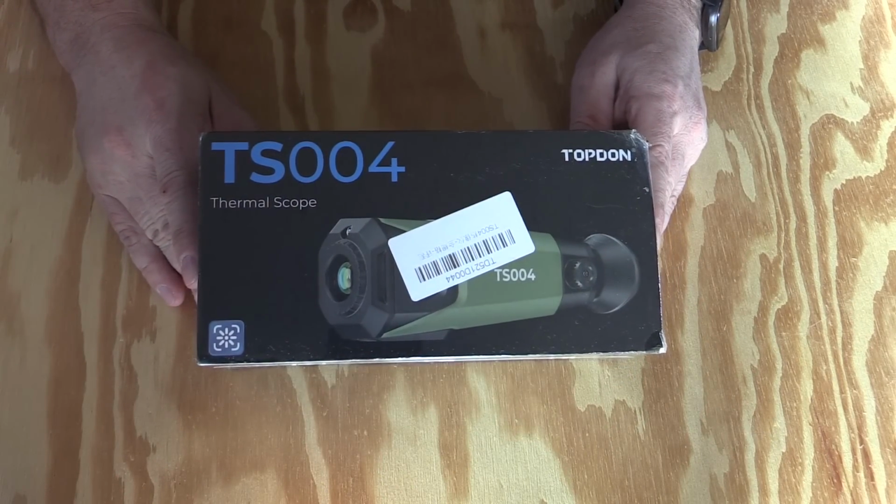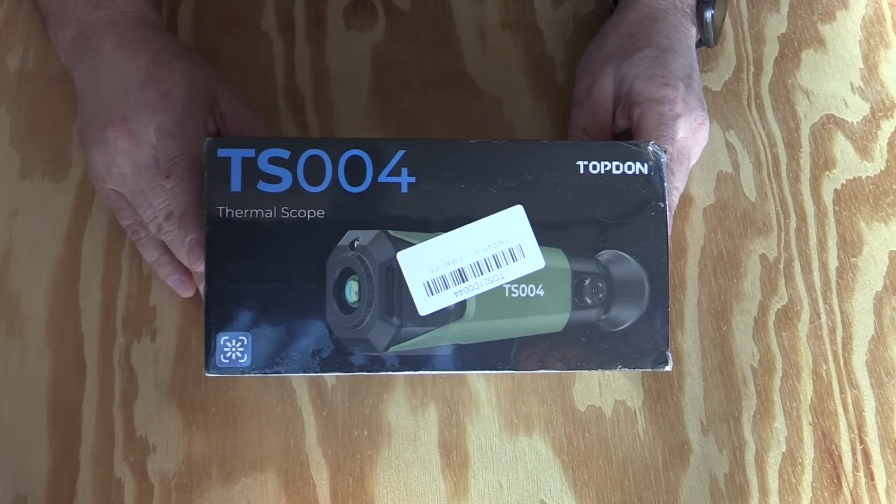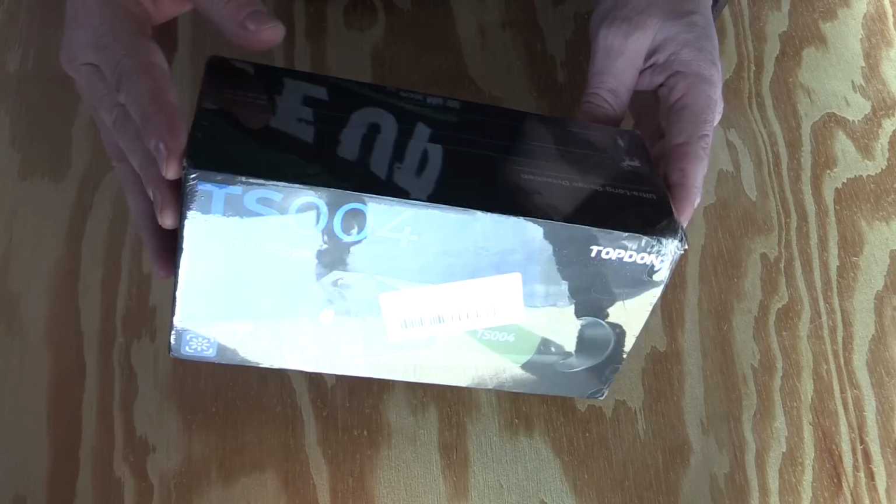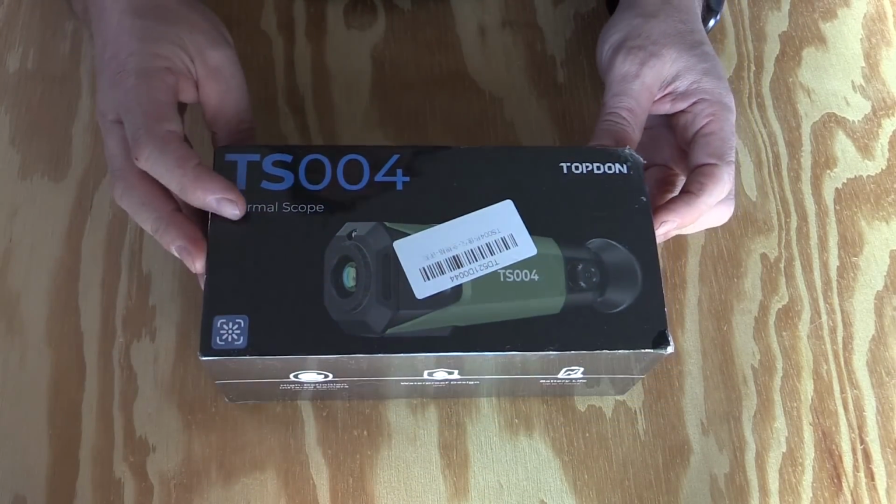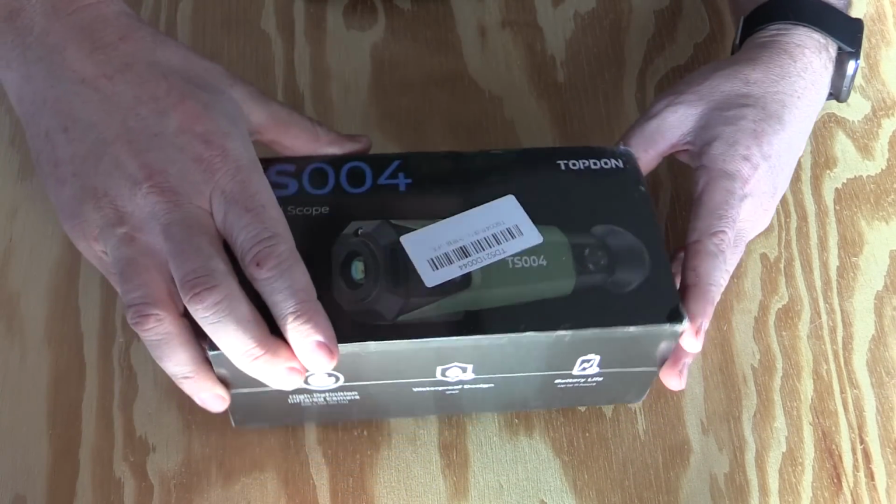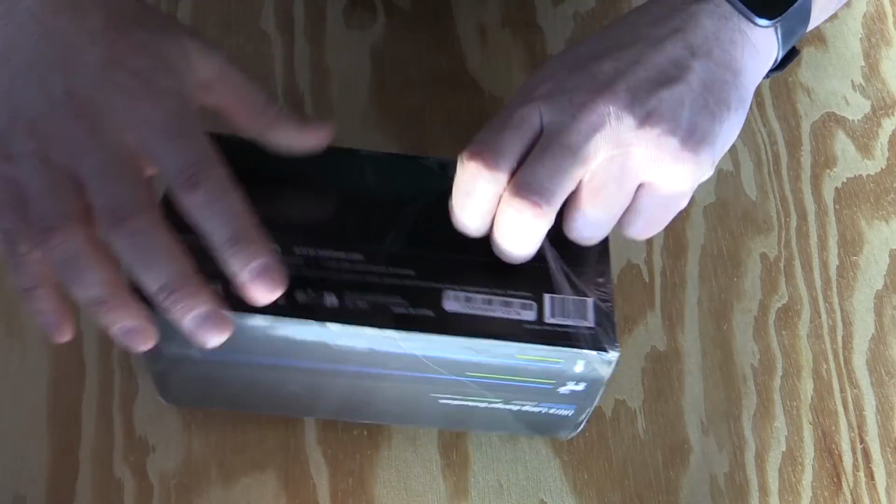Today we're taking a look at the Topdon TS-004 digital thermal scope. Now, I've reviewed some thermal cameras before, including ones from Topdon, but I've not looked at a monocle or scope design like this before. So let's see what's in here.